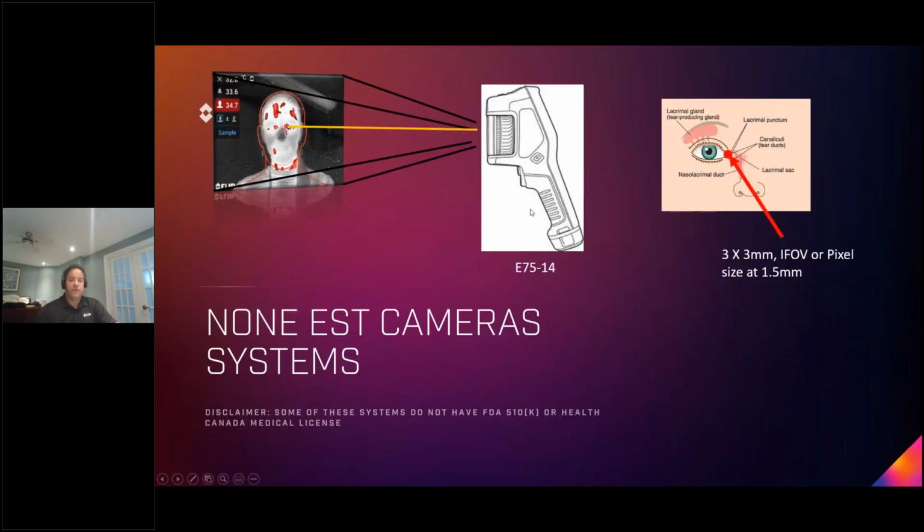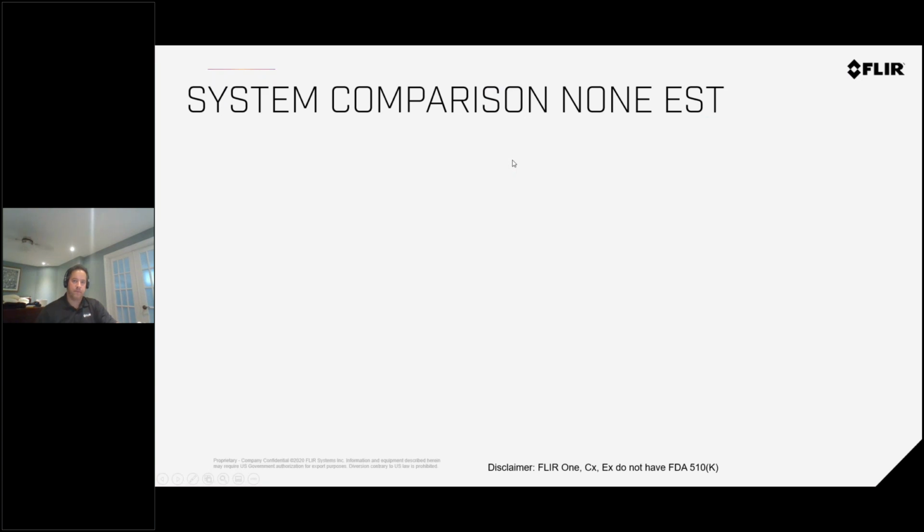If we take the FDA approved minimum camera, which is the E75 with a 14-degree lens, and use it saying, okay, this camera has a resolution of 320 by 240. With this lens, it can measure the inner canthus accurately at 2 meters. If we use this as our comparison camera, how do the other systems compare?